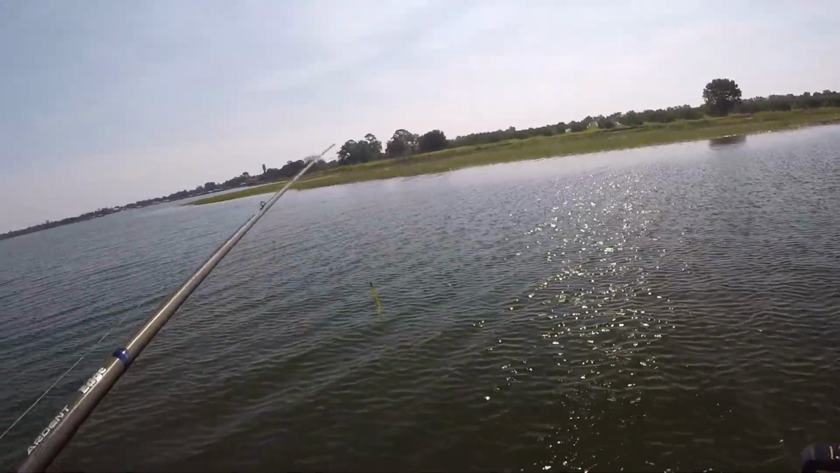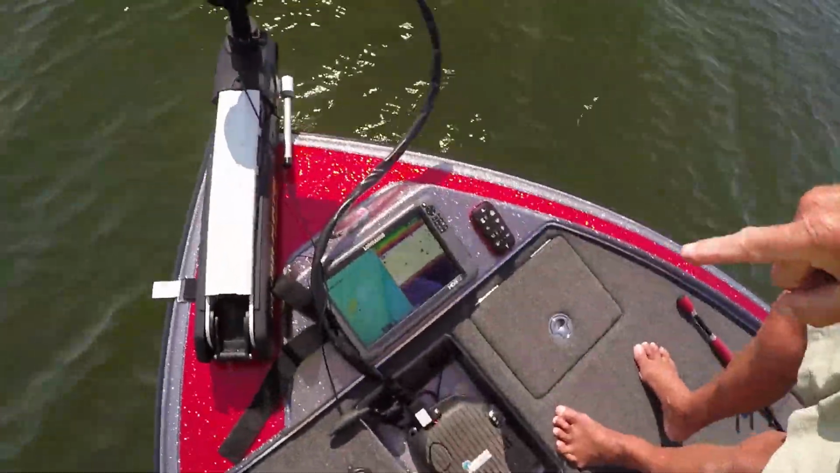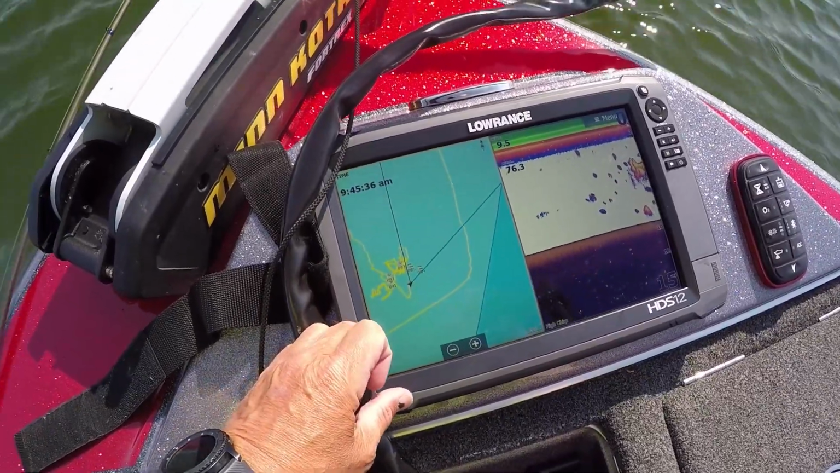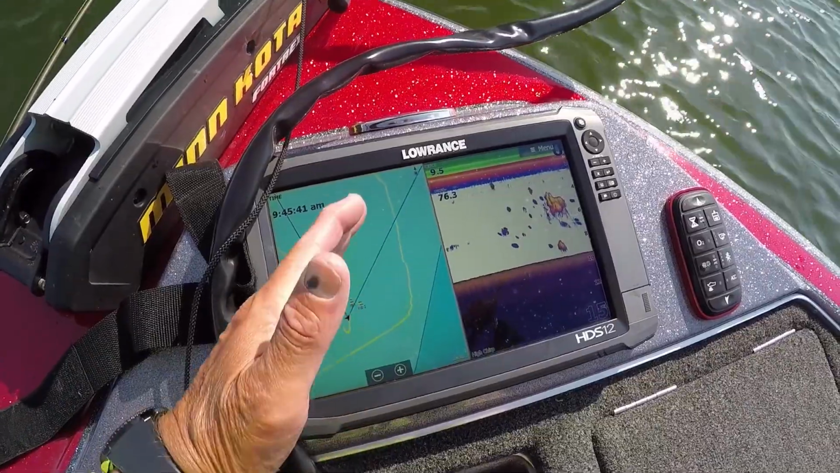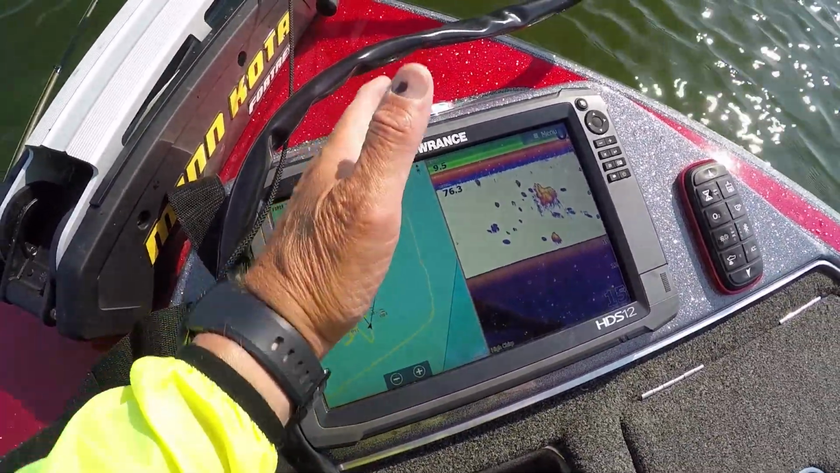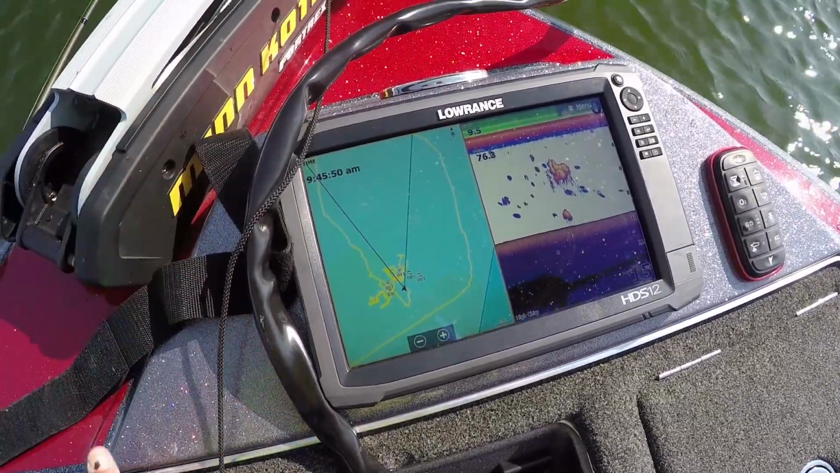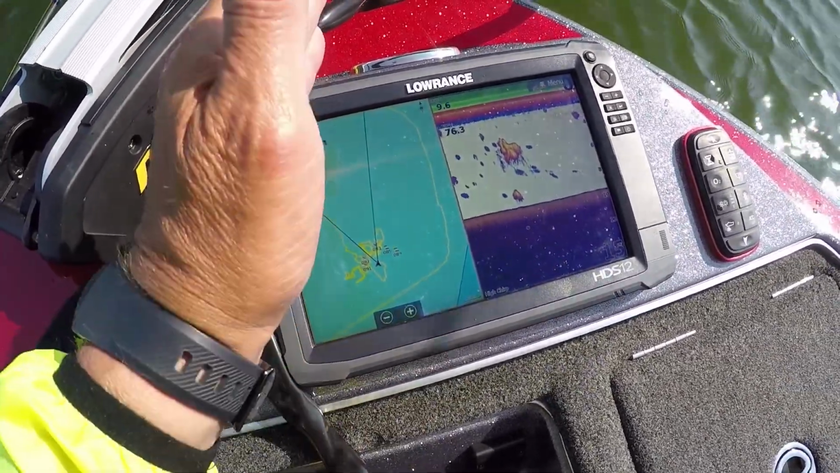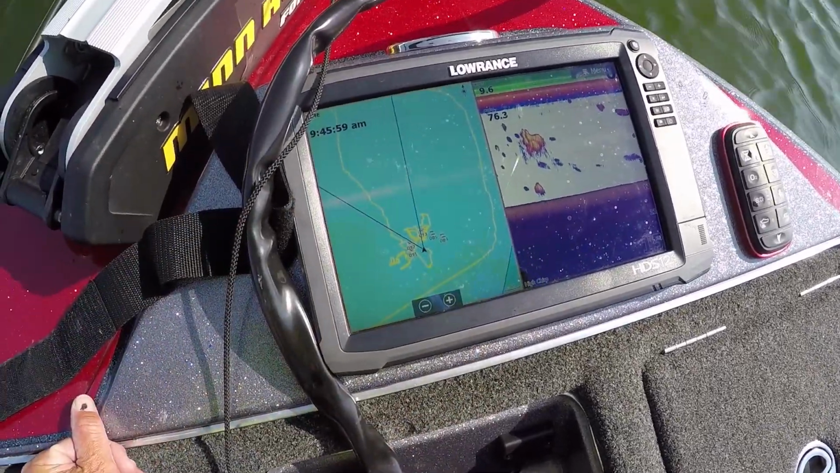Go ahead, Dave, explain the red and blue line on here. Oh, yeah. I'll tell you what, that's about the greatest thing that I've seen. This comes from the 0.1 antenna with Lowrance. The blue line is the direction your boat is facing, and that information comes from the 0.1 antenna. The red line is actually the direction the boat is floating or moving. A lot of times you've got wind and your boat is pointing one way, but the boat's drifting in a different direction. It shows you exactly what that is.